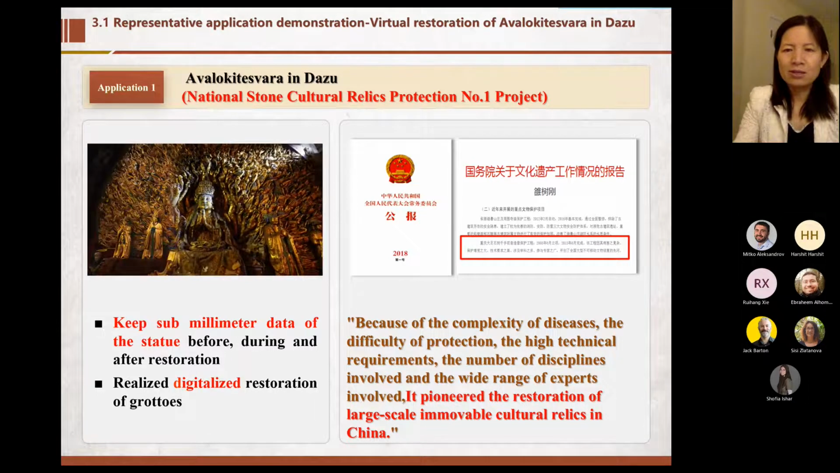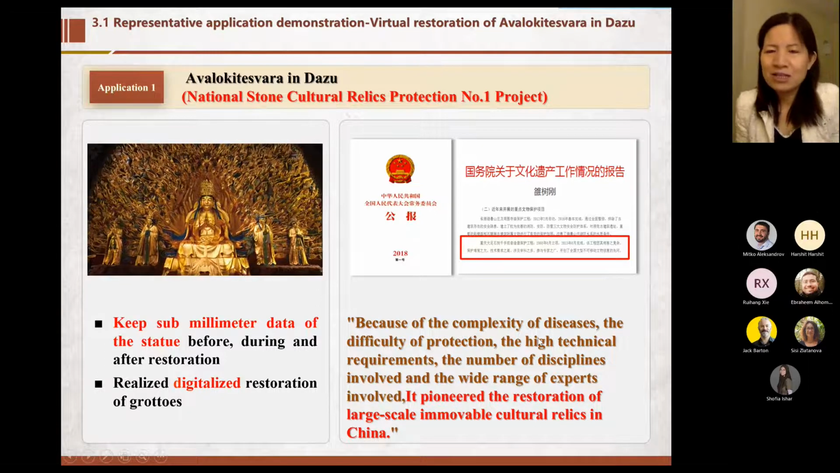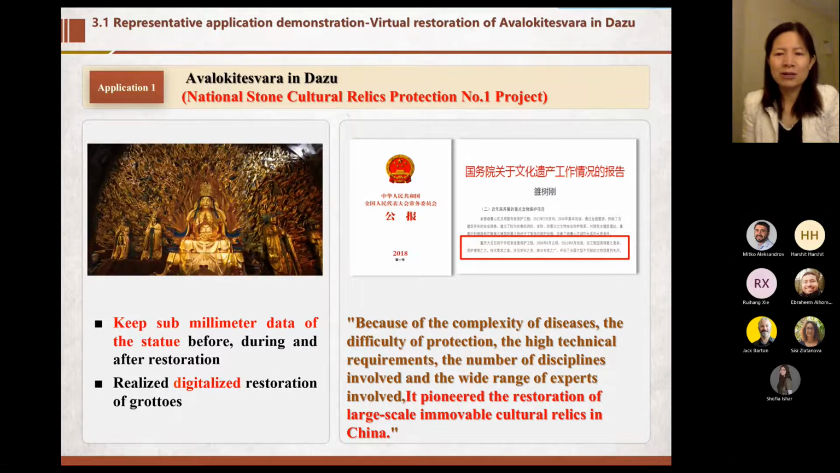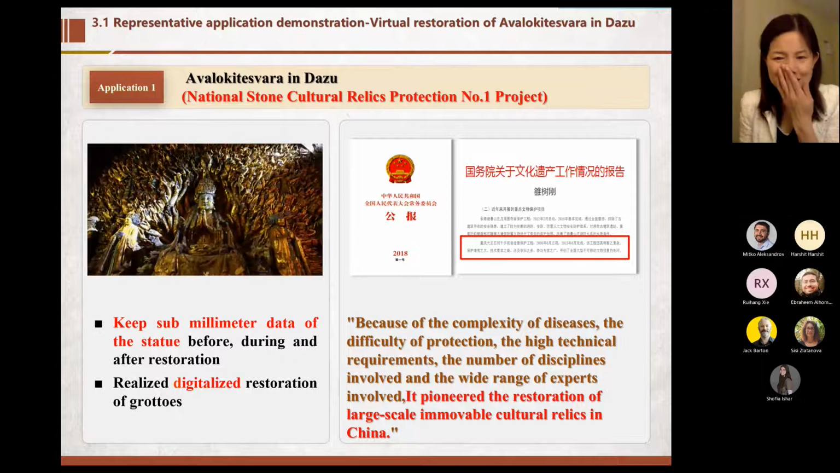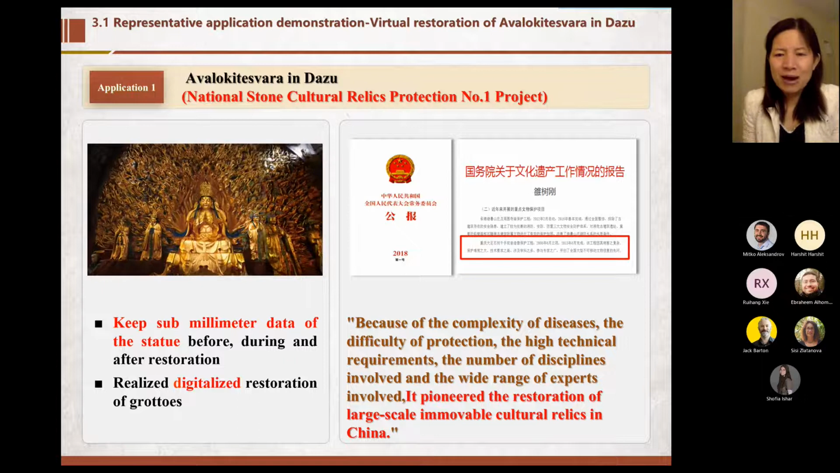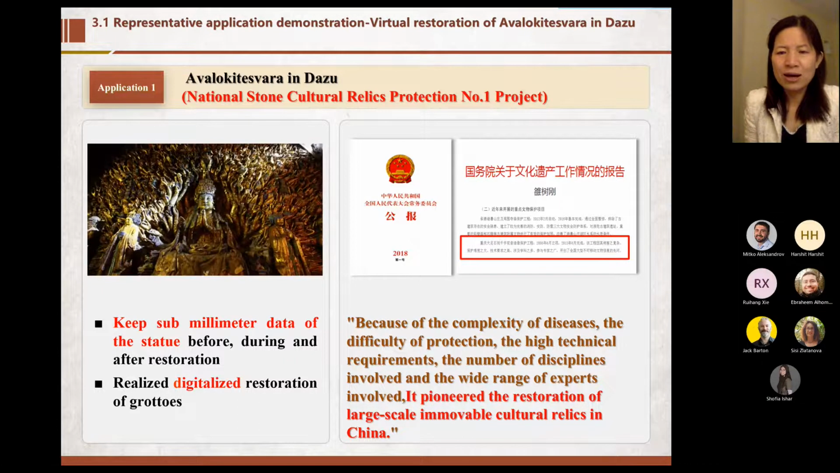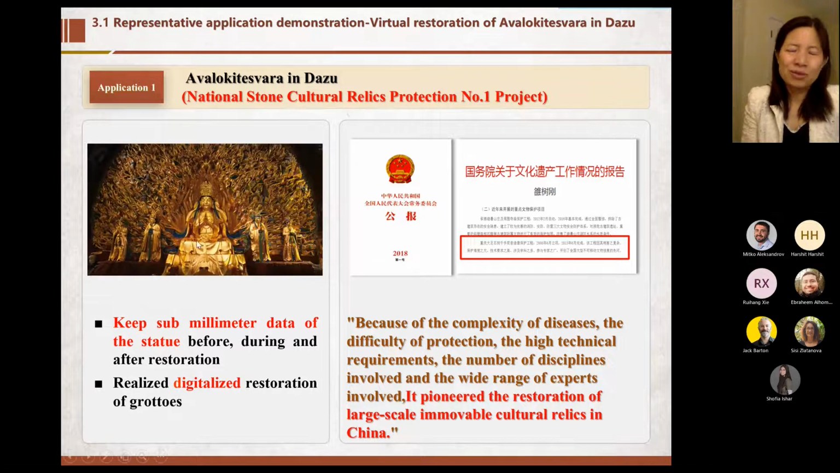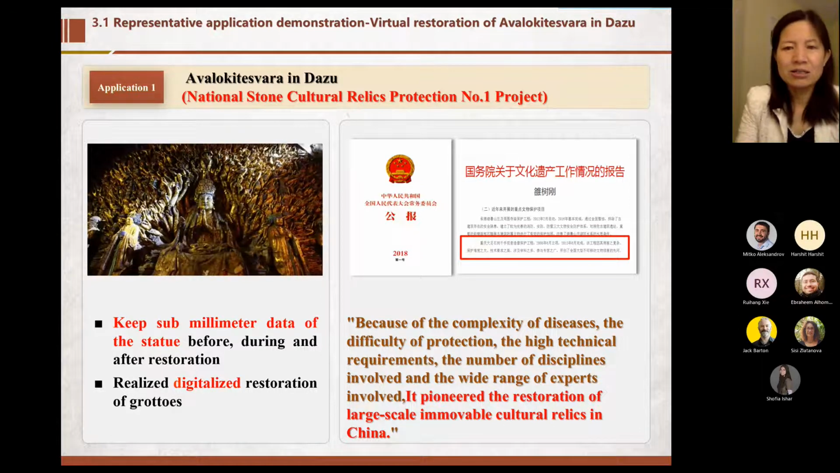Because of the complexity of the disease, the difficulty of the protection, the high technical requirements, the number of statues involved, and the wide range of experts involved, it pioneered the restoration of large-scale immovable cultural relics in China. So this project has a great impact in China.